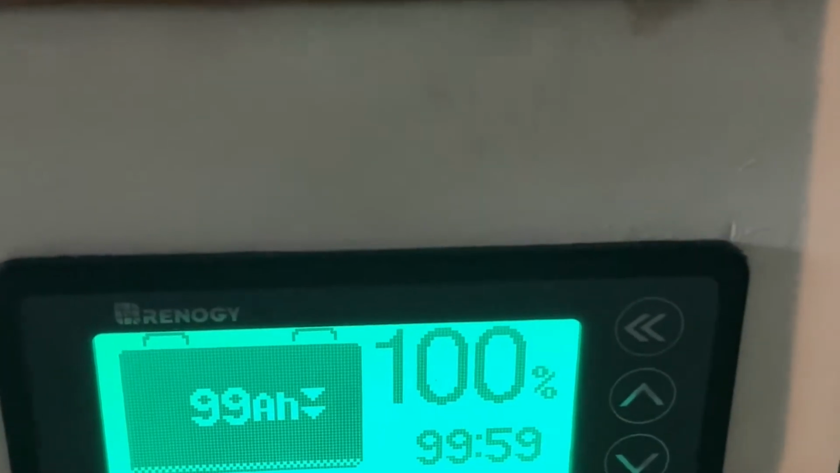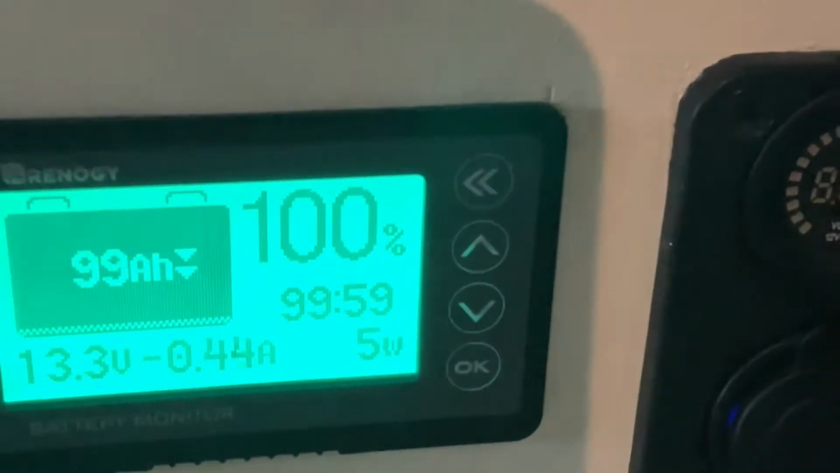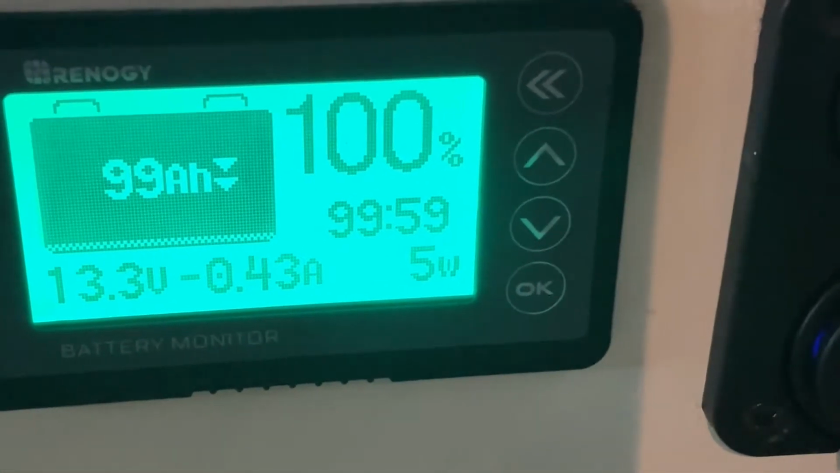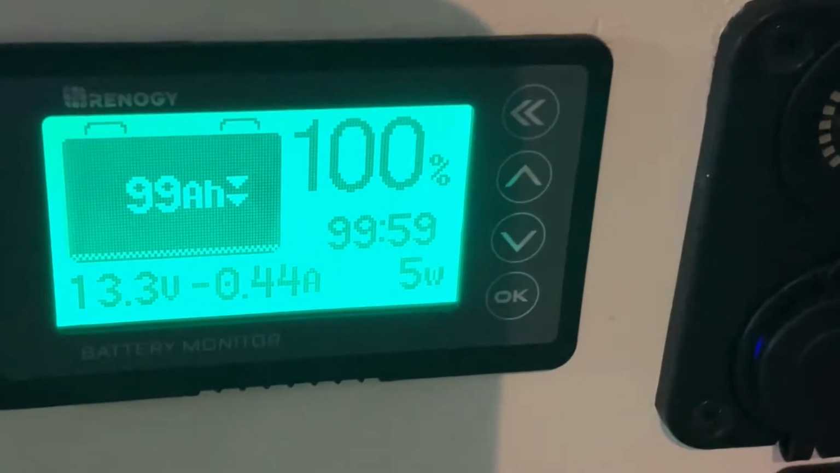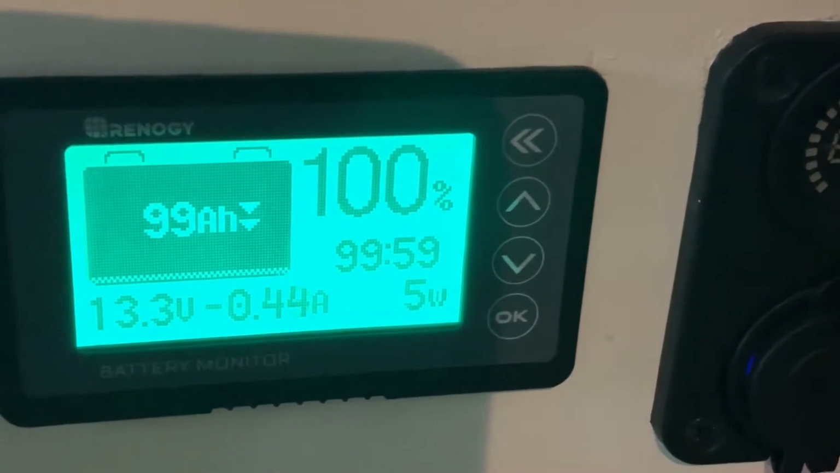Plug it in, no more extra watts, and if I now play with that dodgy button, turn it on, looks like it doesn't work, so this is definitely a piece of crap.